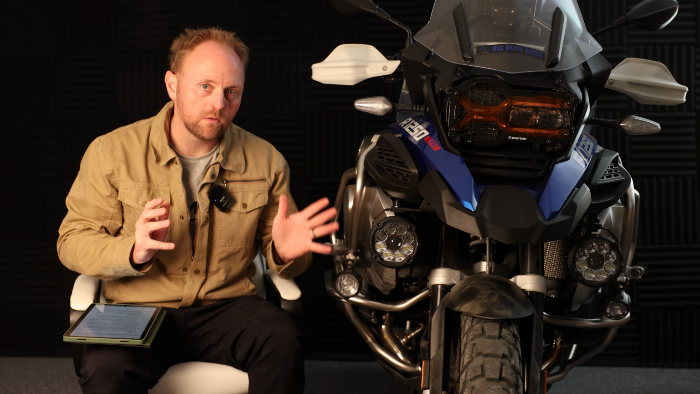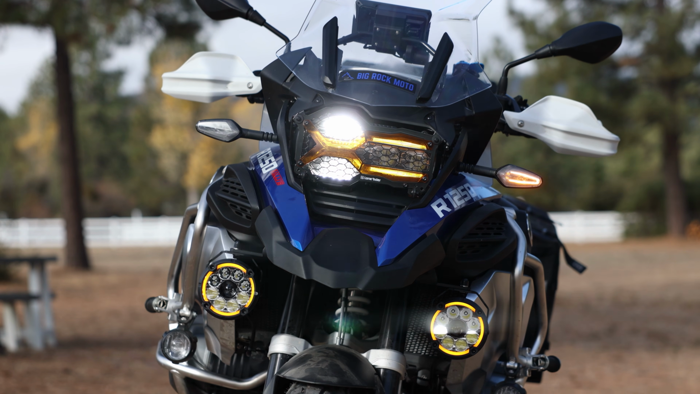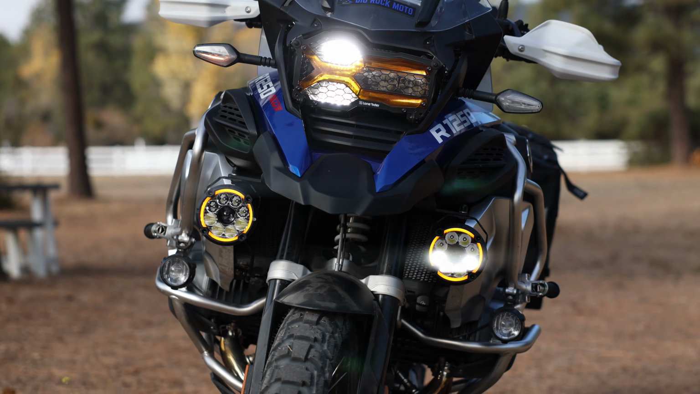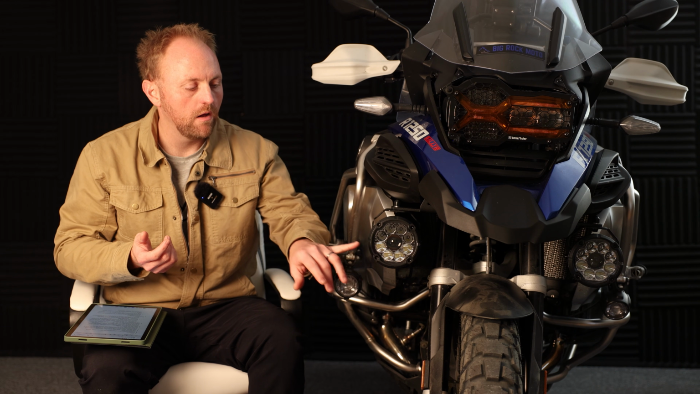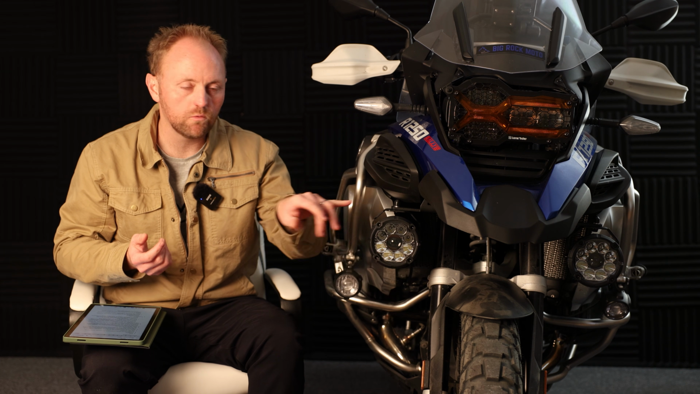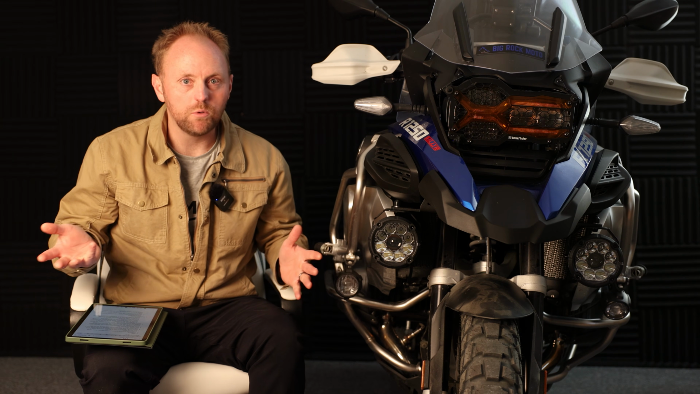Now, these Lone Rider motorcycle lights, I'm going to just say it. I think these are the best, most advanced, just all-around best motorcycle auxiliary light that we've ever seen. There's a couple reasons for that, which we'll get into. The fact that they're really 4 lights in one, a floodlight, a high beam light, a spotlight for long distance, and a running light, and the fact that they have incredible light output, somewhere around 24,000 lumens.